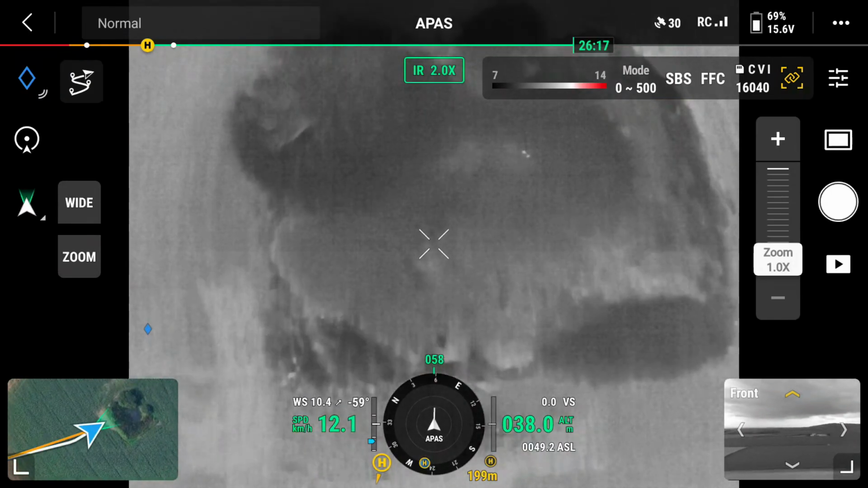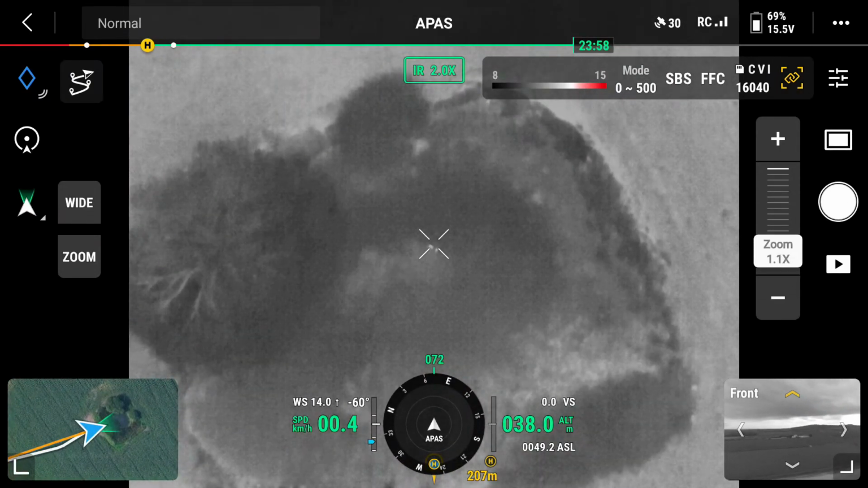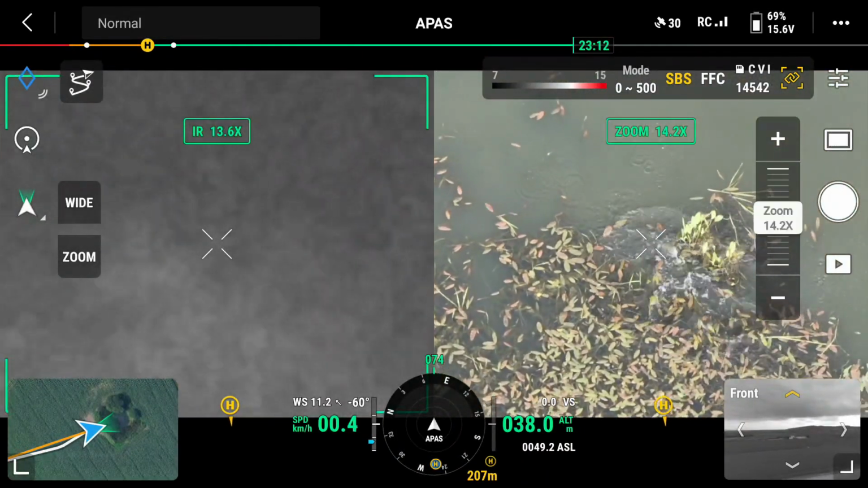This initially appeared to be an overgrown area, and 2 heat sources were identified. When the optical camera is used to investigate further, the area actually contains a small pond and the heat sources are actually ducks.